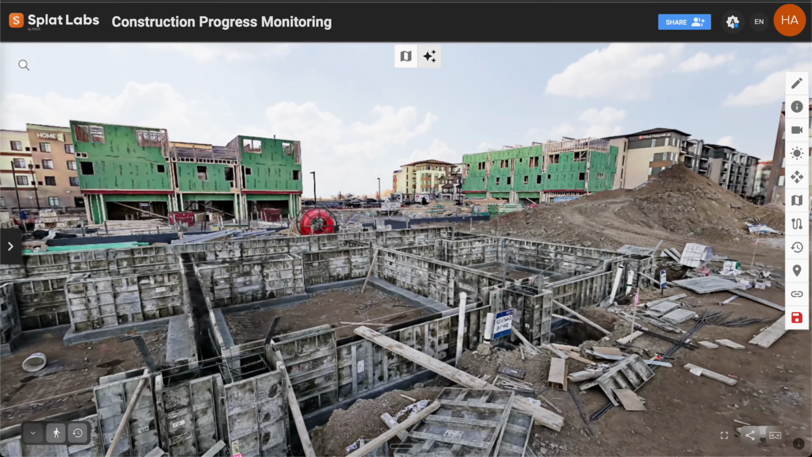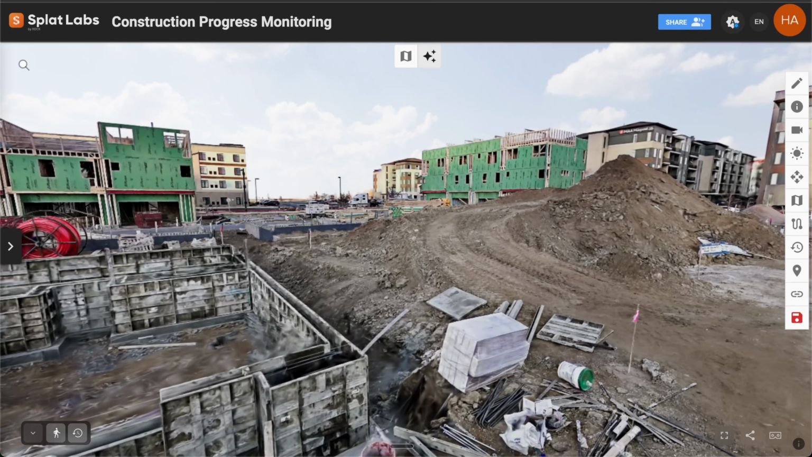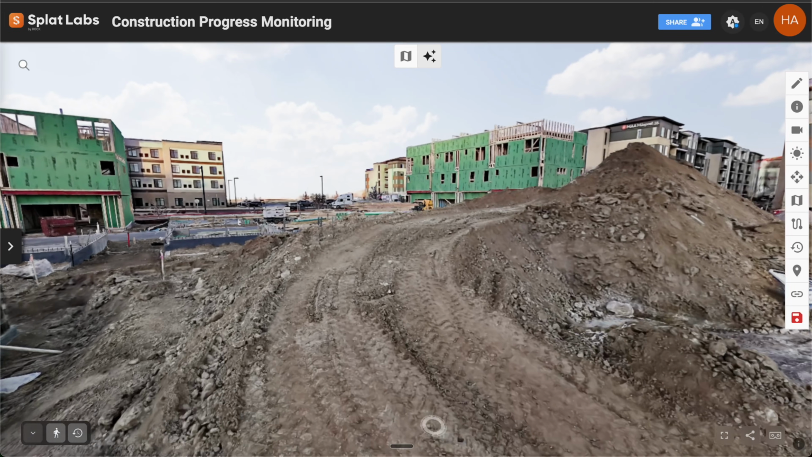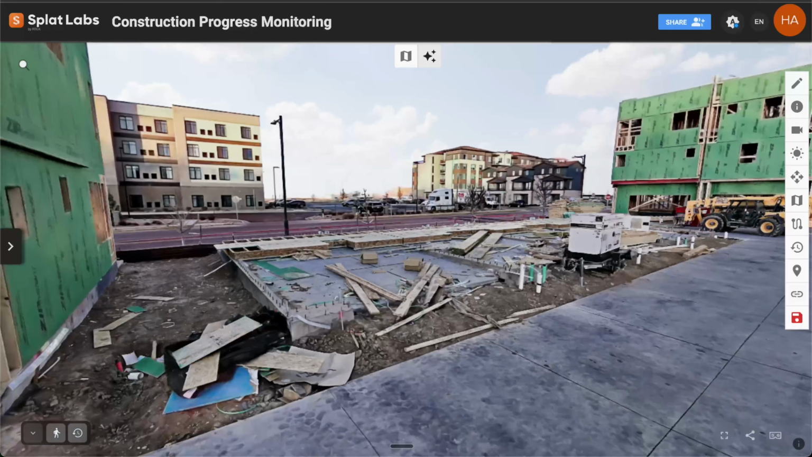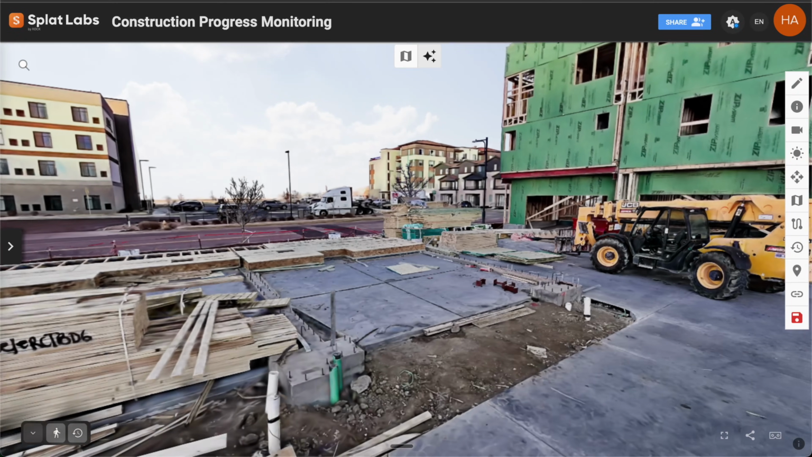First, you can see the concrete forms being set up and ready for a pour. And if I come over here, we have a massive spoil pile, most likely from the dig. Now if I fly over to the other side of the job site, here's a foundation already done with the subfloor being decked. And all this was done in 30 minutes of capture.